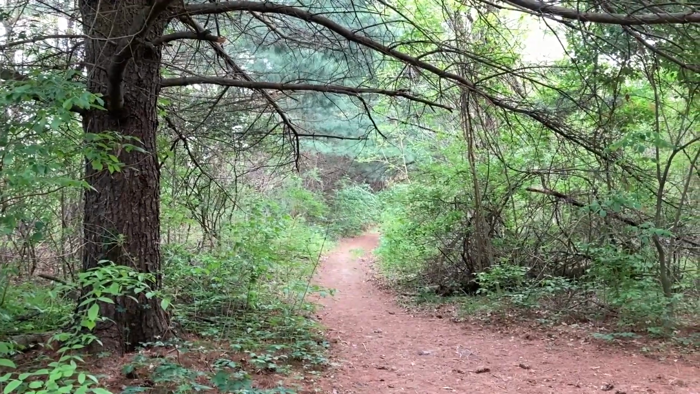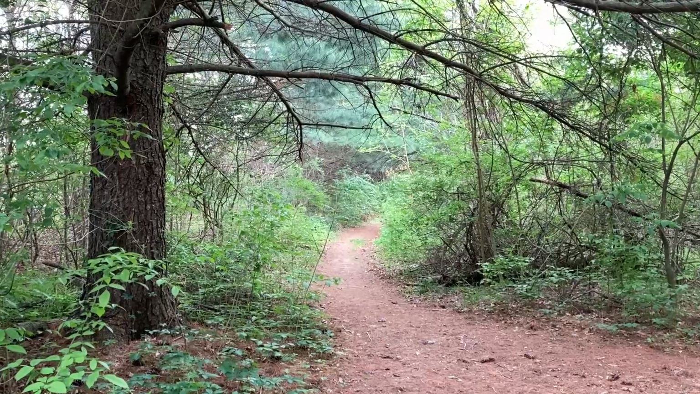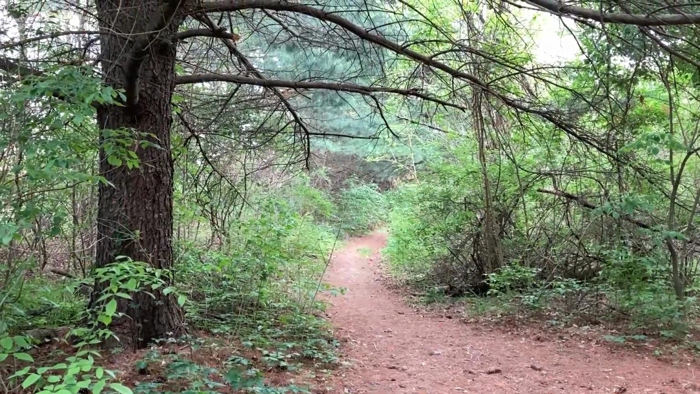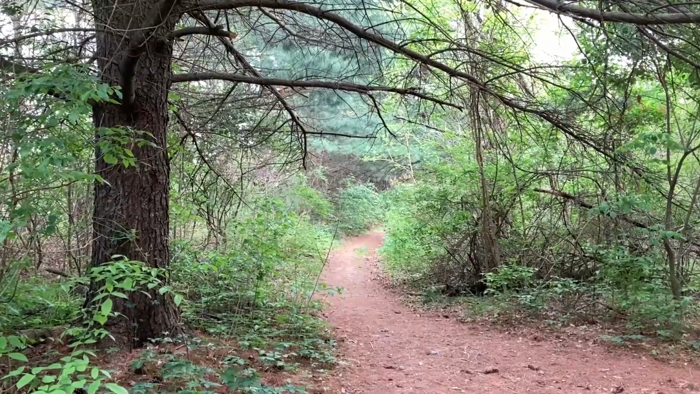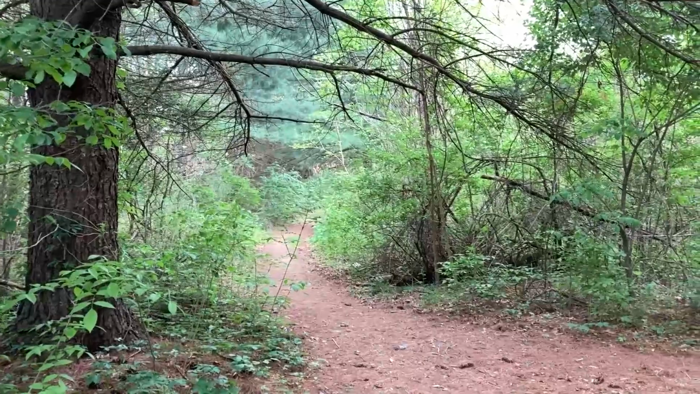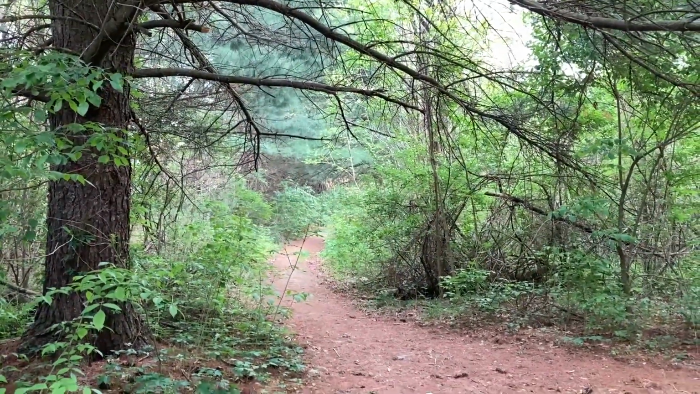So here's another really good example using the rule of thirds and leading lines. So I've got another path that curves around into the background, and I've got this tree off to the left. So I want to keep that to the left. I also want that path to maybe not be as centrally located as I have it.